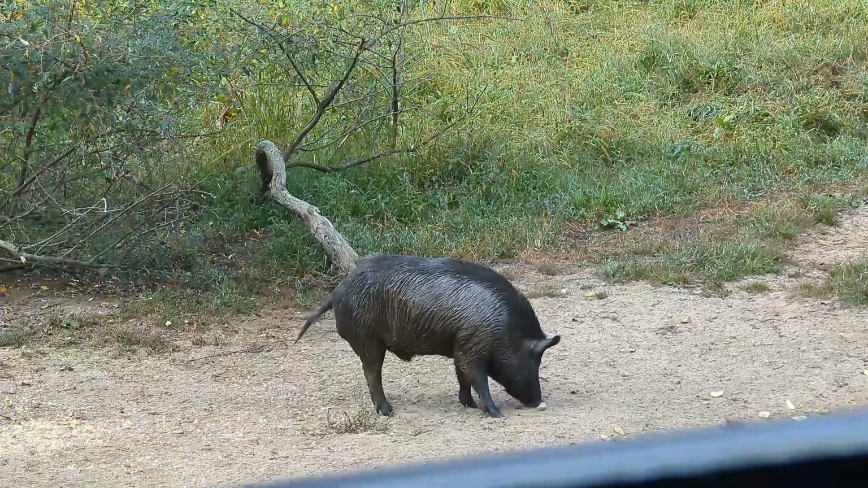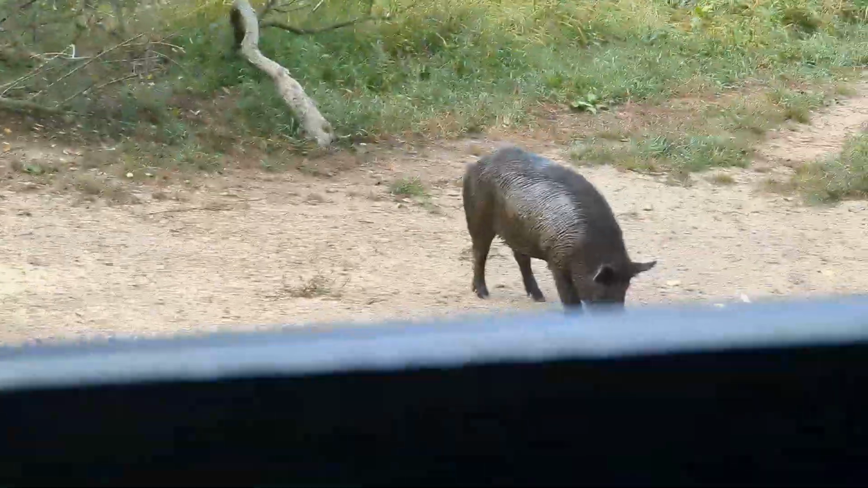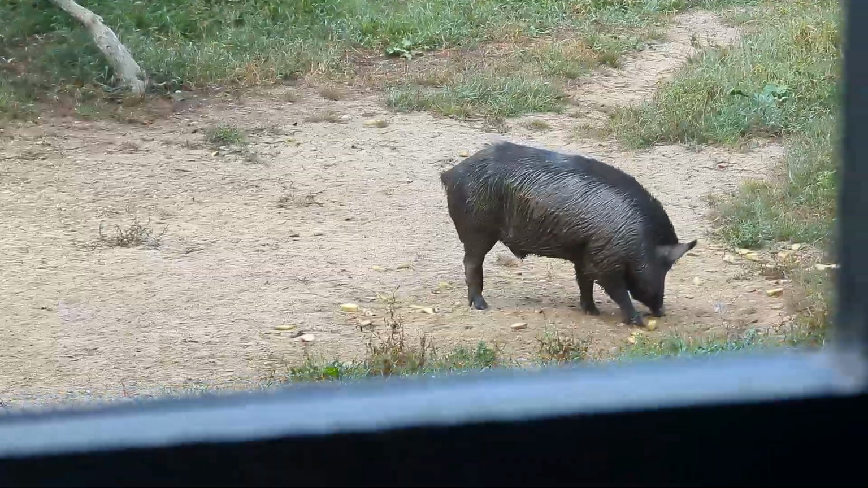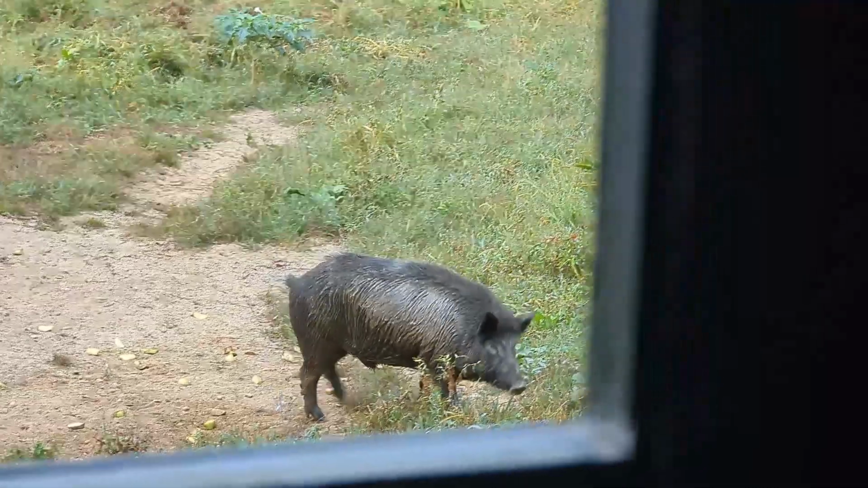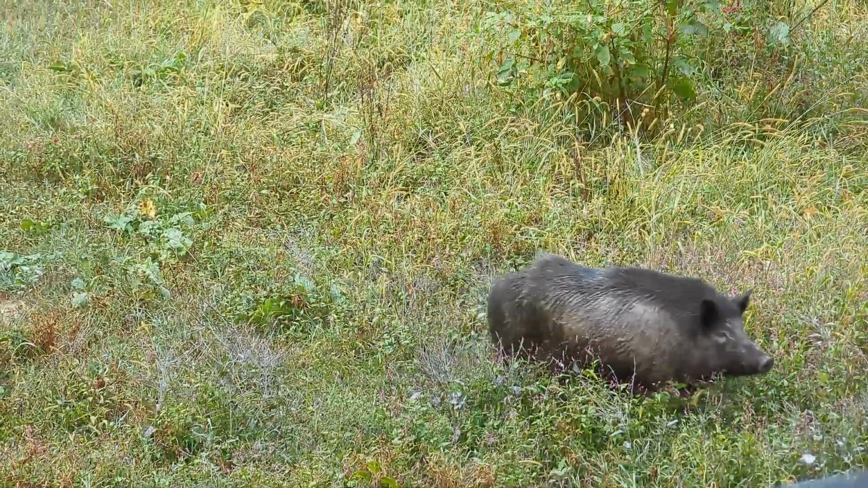I got no crosshairs. Let's see if he turns. I got the laser on him. The scope is totally locked up. We can try mine. Oh, he's going sideways. He's going sideways.